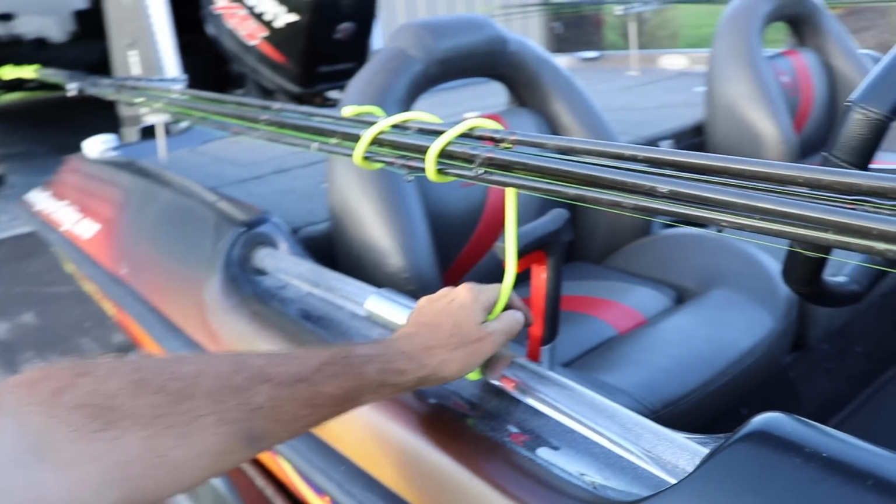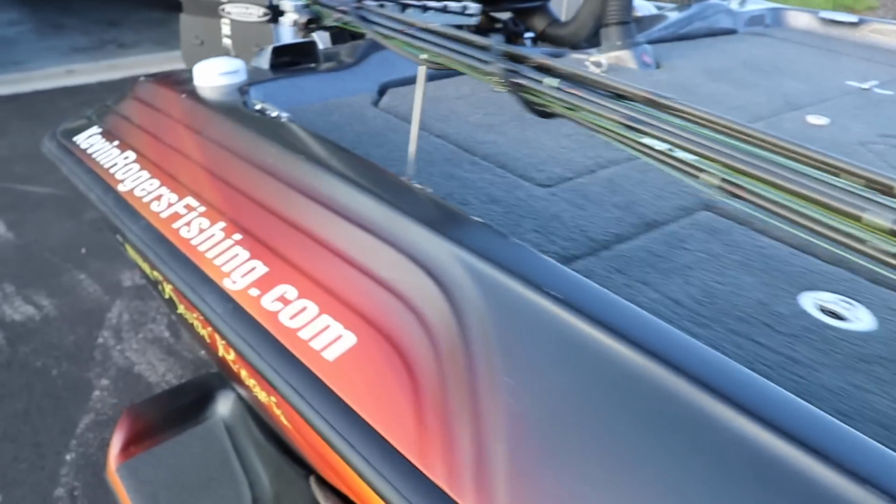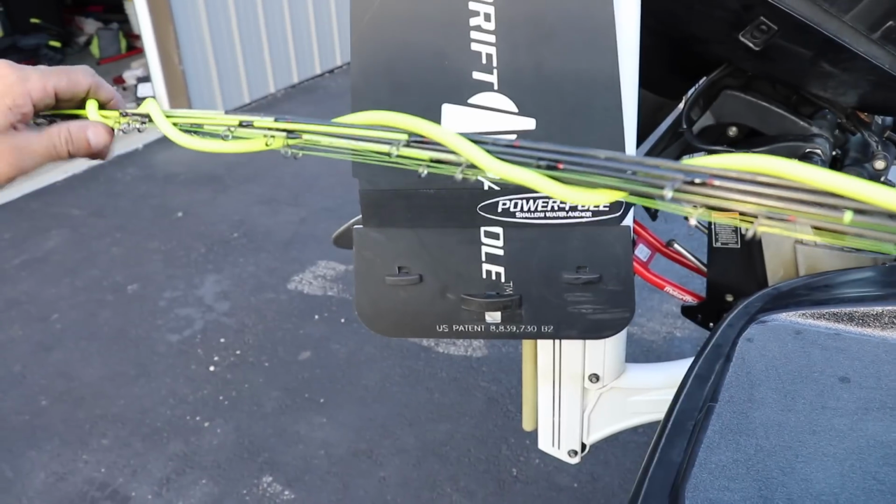I give it a little strap down here so it doesn't bounce as much going down the highway, and I don't put them individually here. So I put them all over to the side so that it doesn't rub this fiberglass right here when I'm going down the highway. So there's the rod transportation right there. That's how I do it. Just wrap that up, make it one solid piece.